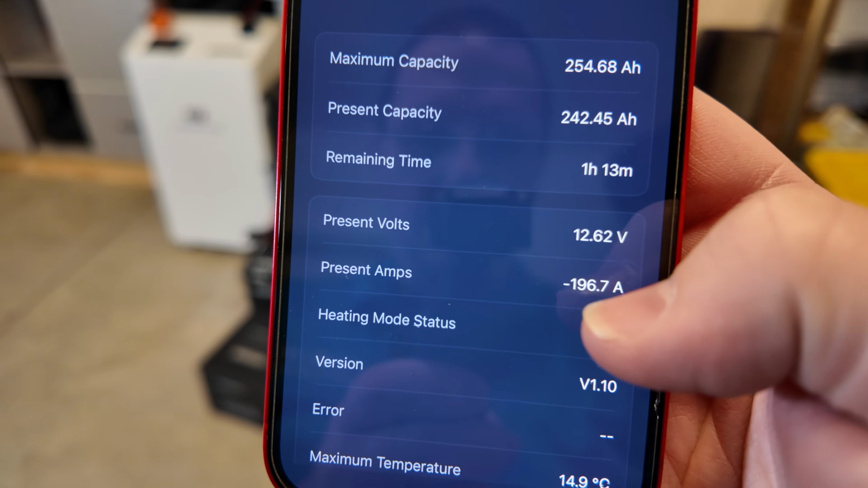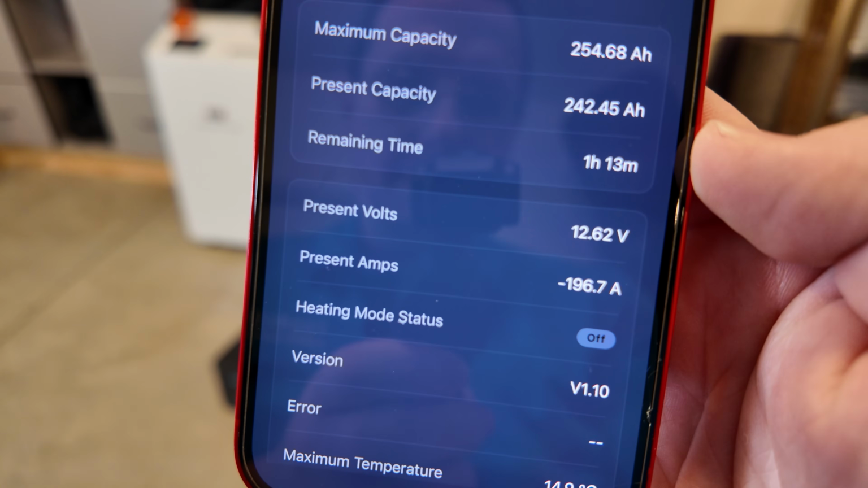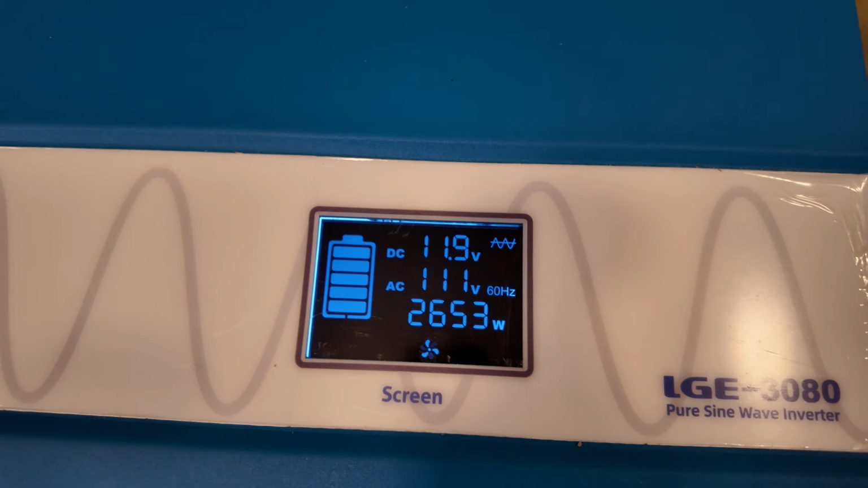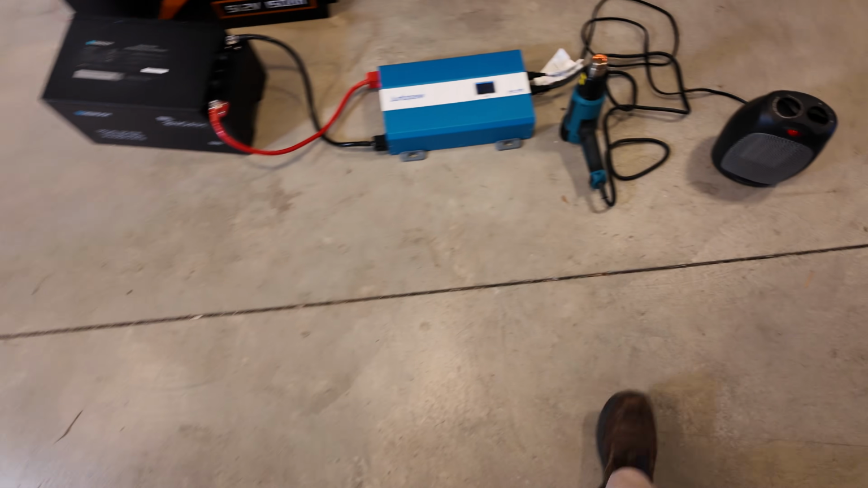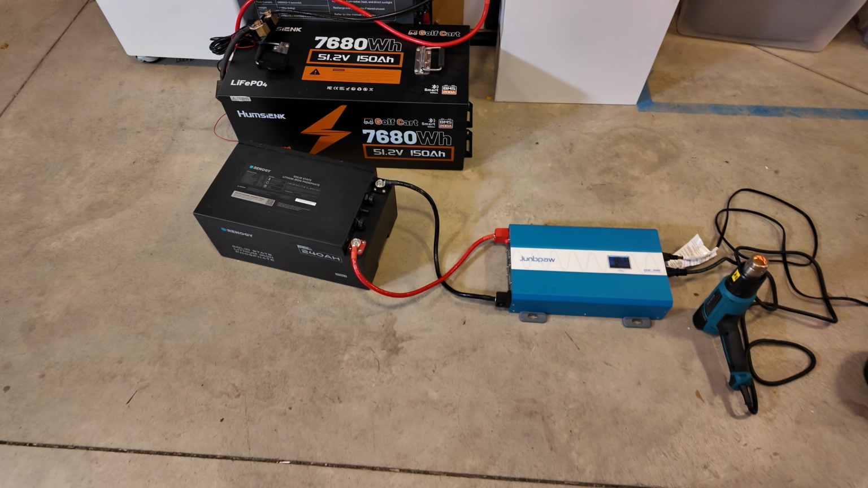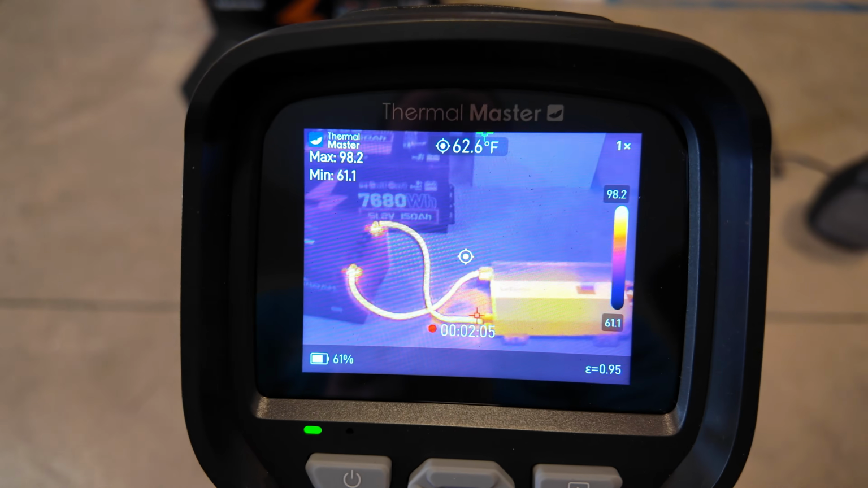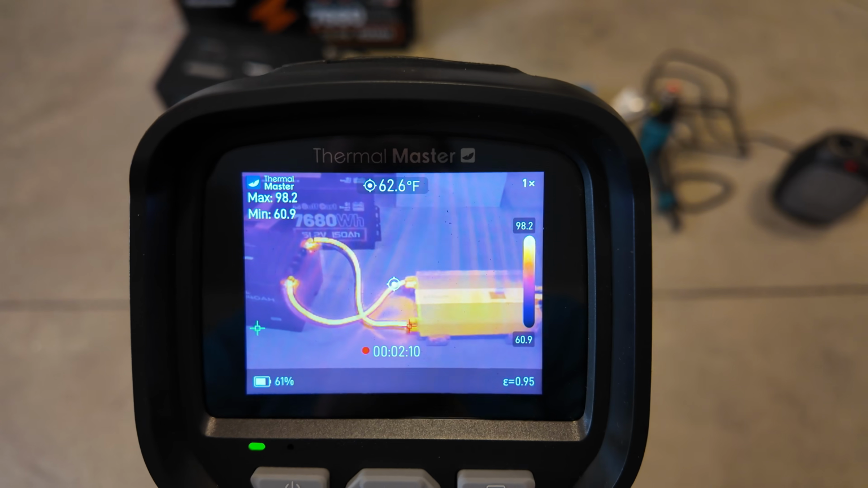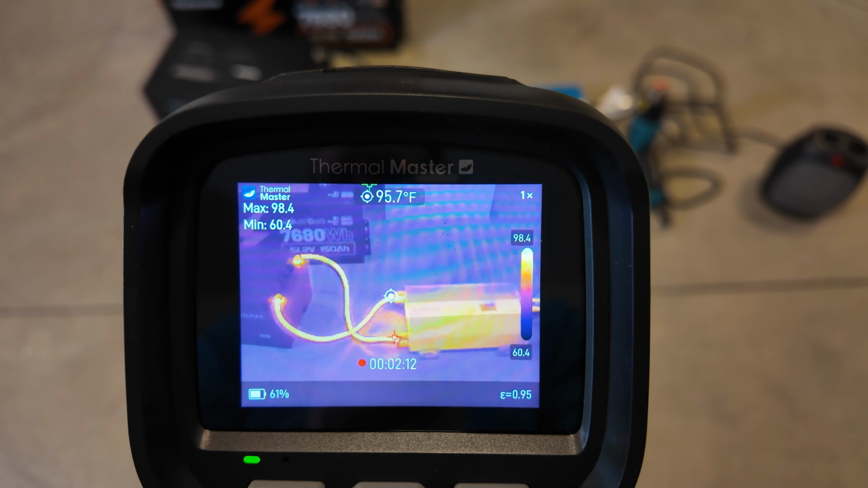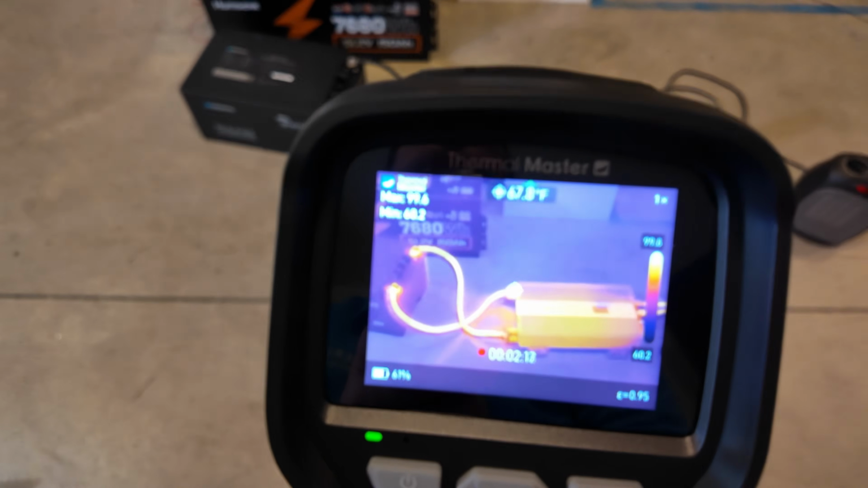From the battery, we're pulling almost 200 amps, 196.7, you might be able to see right there. All right, we're up to 2,600 watts. Both heat gun and heater are going like crazy. So just from the naked eye, you can't see anything happening. But if we get on the thermal imaging camera here, you'll see that it's automatically pinpointing the point of the connection where the negative wire is connecting to the inverter.